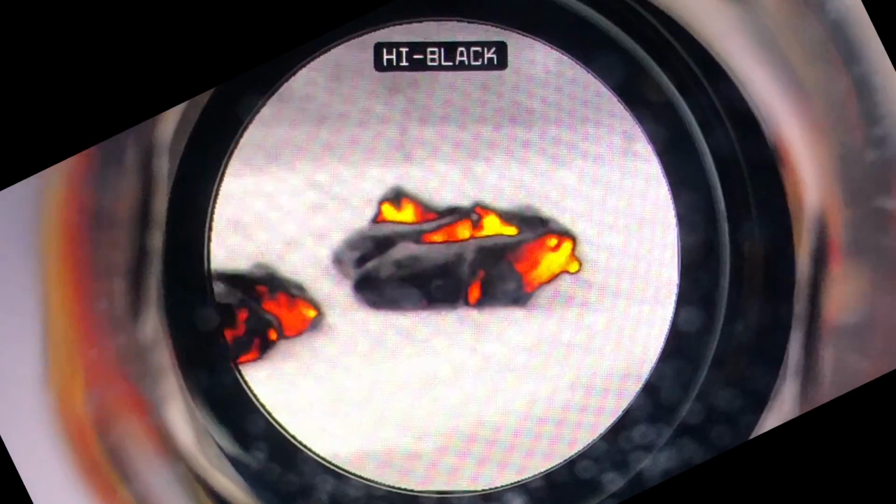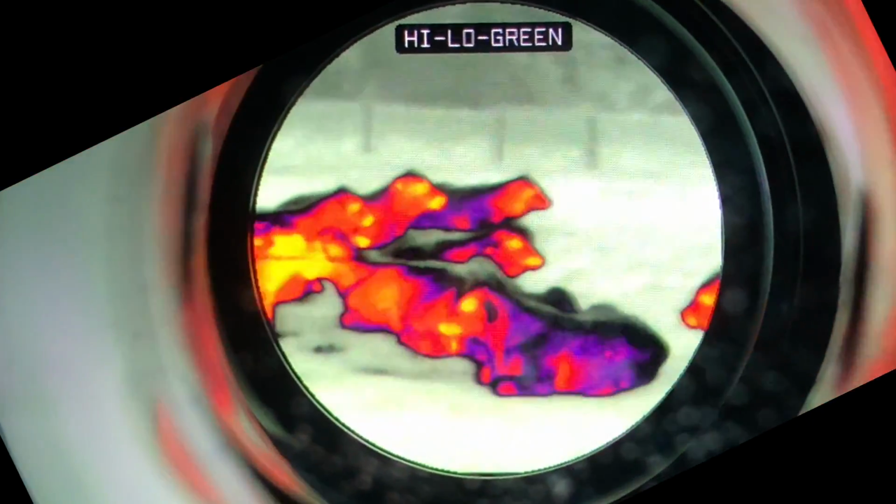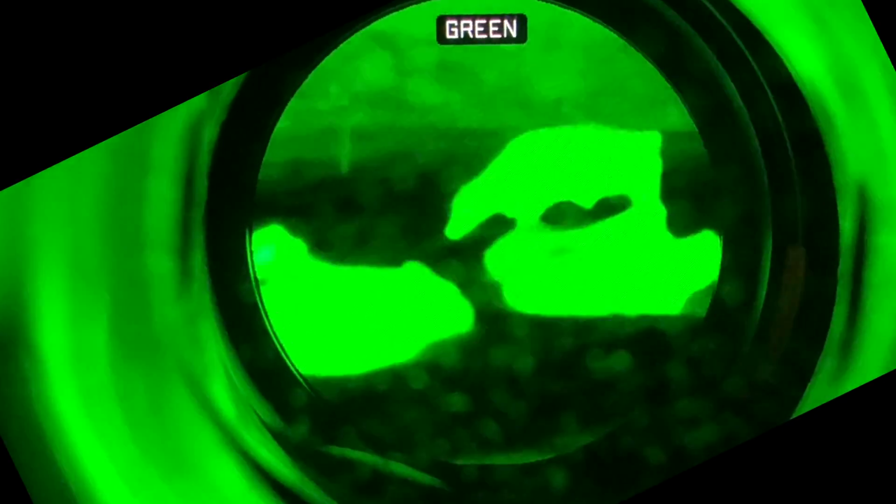Let's go through the modes. High black, high low green, white, black, green, and back to high white.